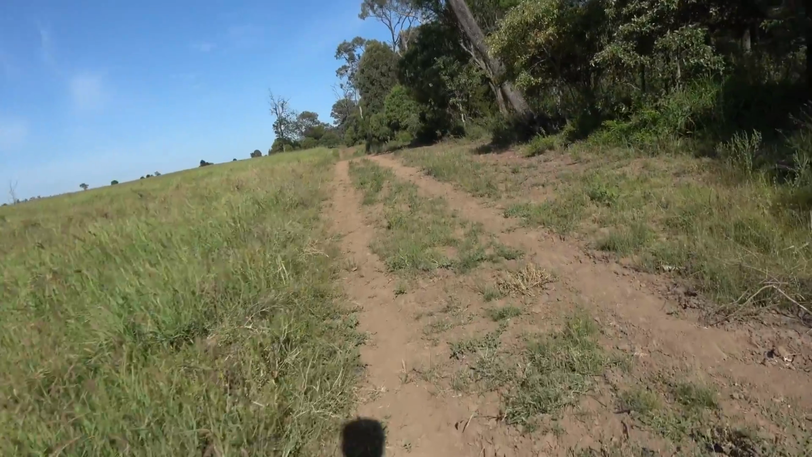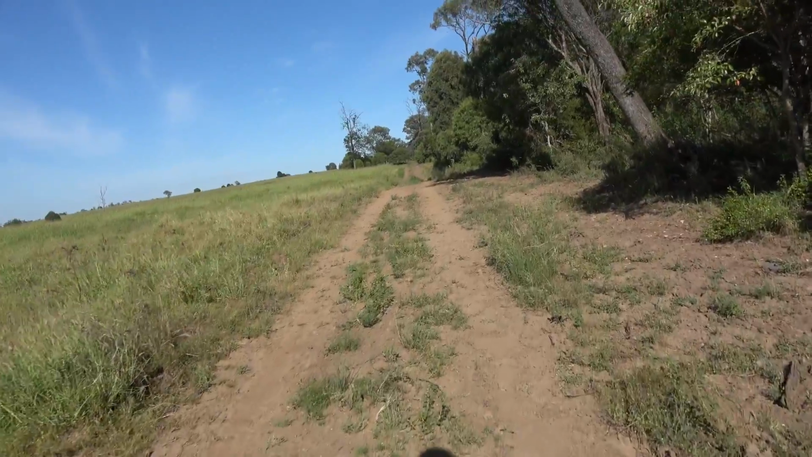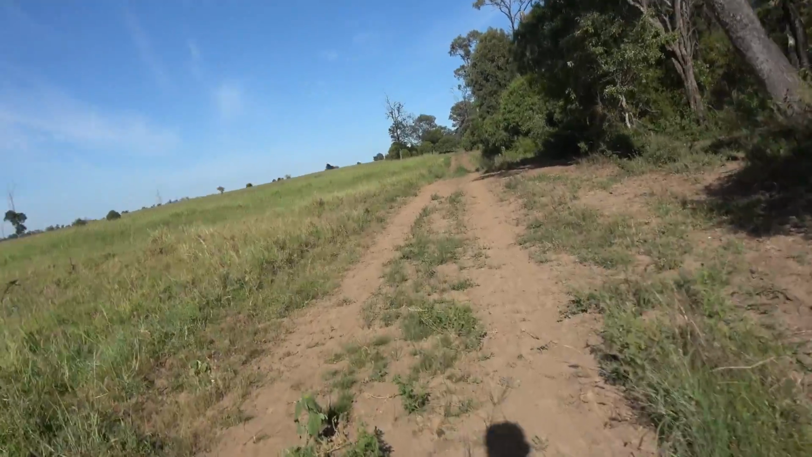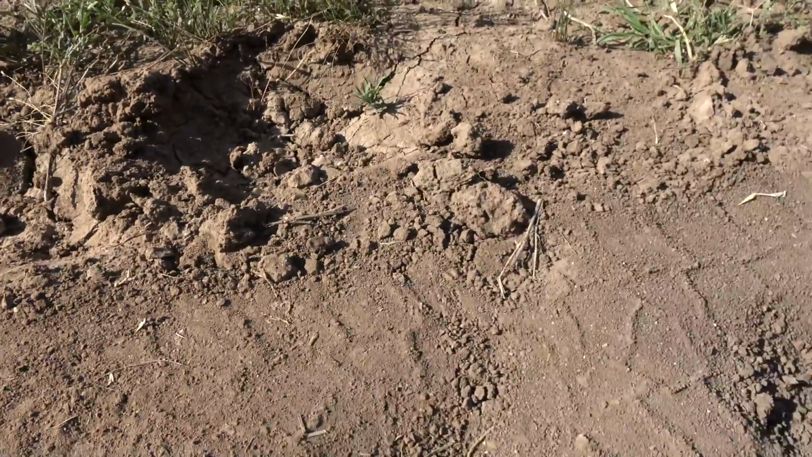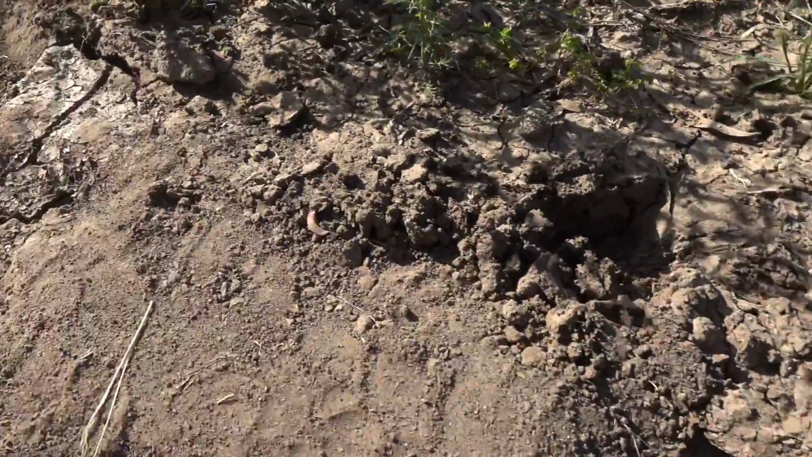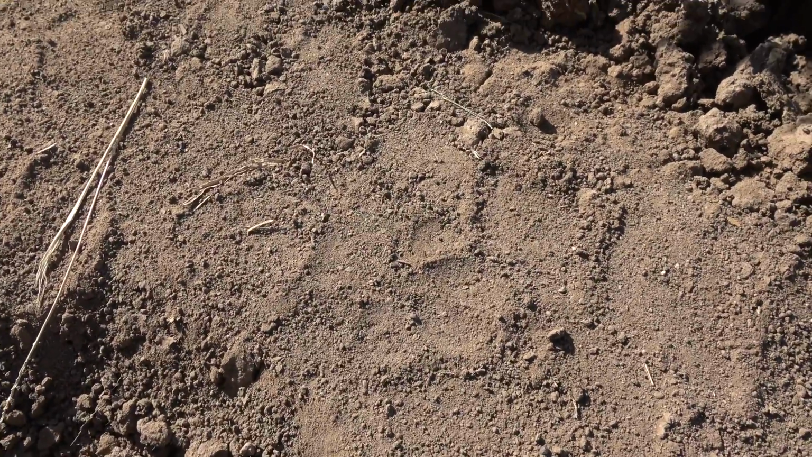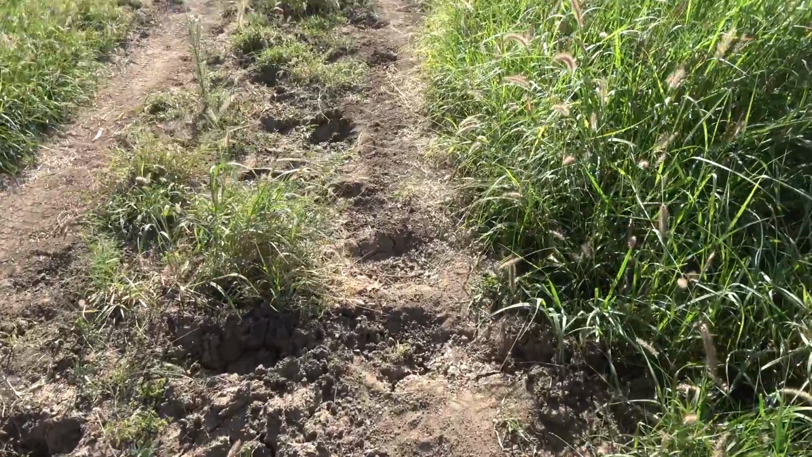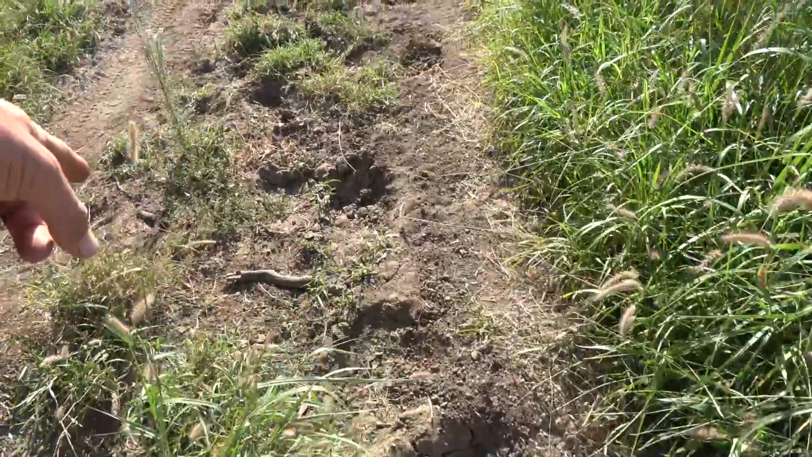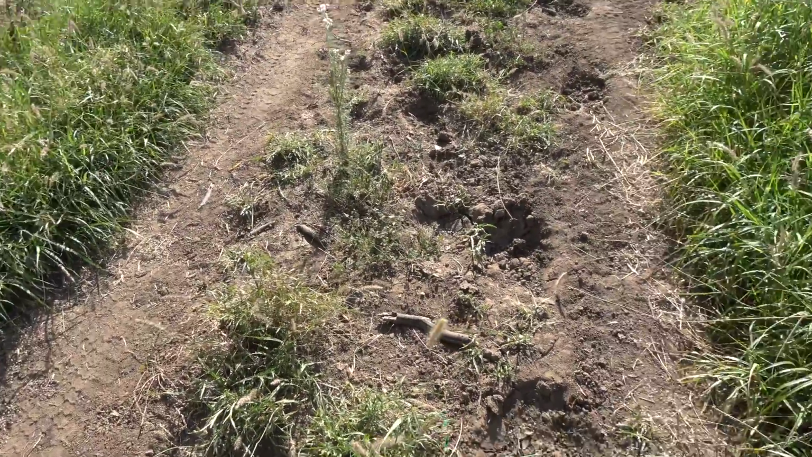I might just go and have another look at it. I drove past it, hadn't been set off, but not sure if the dogs have been past it or not. There you go. He has been past here. There's his footprint right there. And he's walked right past my trap. Got the trap in there, so might have to freshen up the scent a bit.